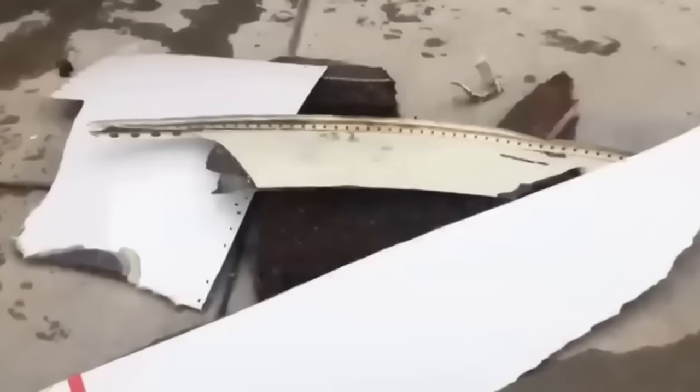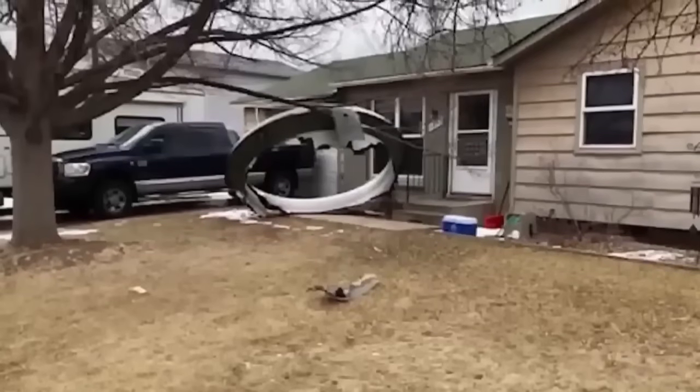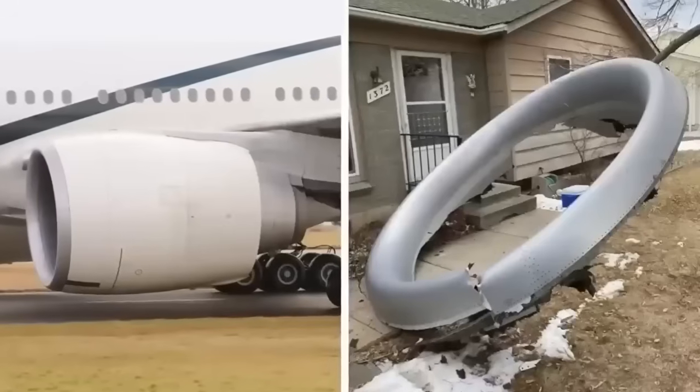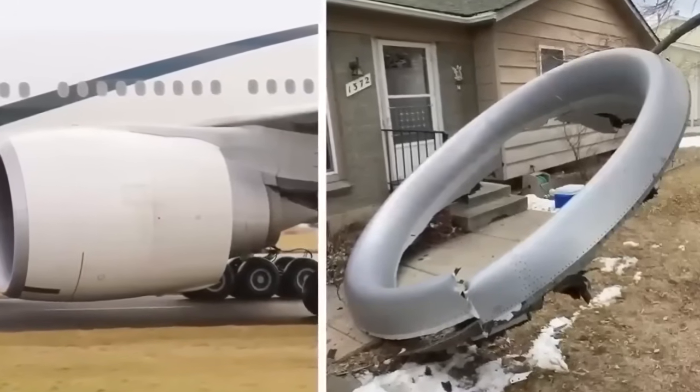One lucky resident even had a front row seat to the action as a massive plane part landed on their lawn, while another resident's truck was smashed by an engine intake cable that fell from the sky. The residents of Bloomfield may never forget that fateful day.